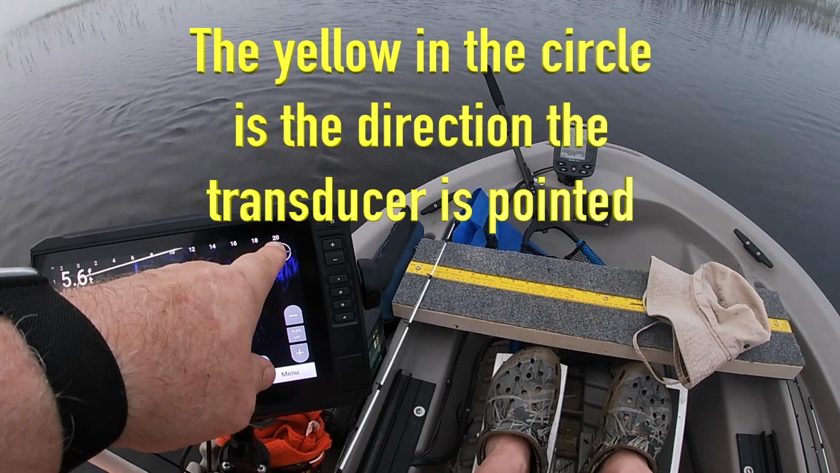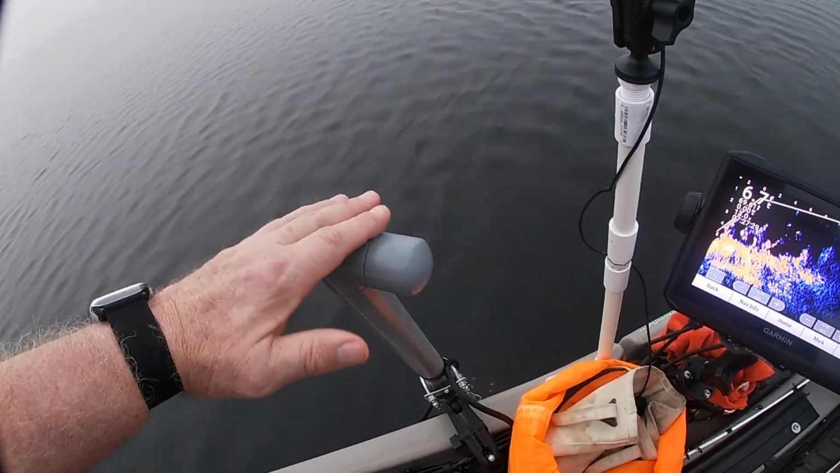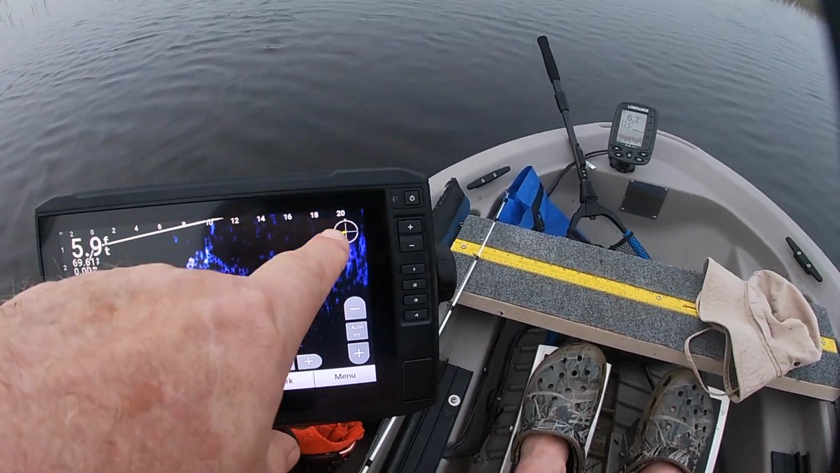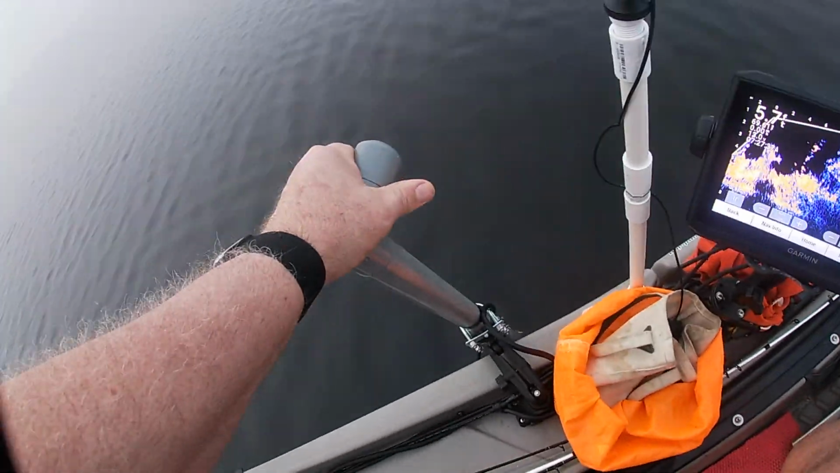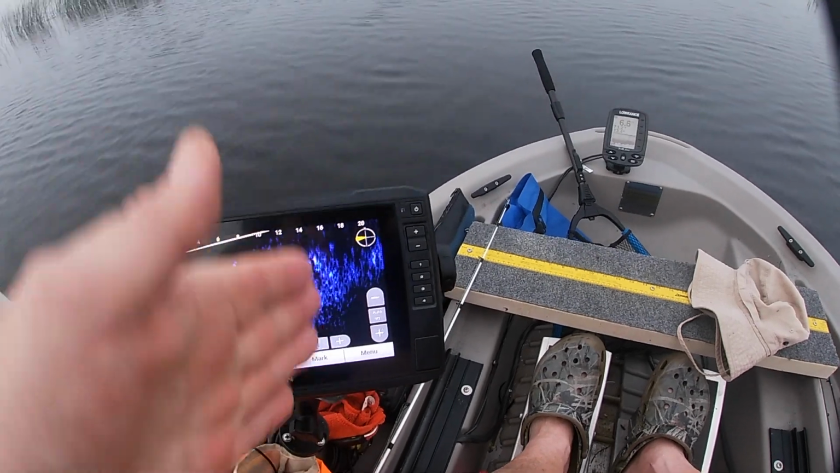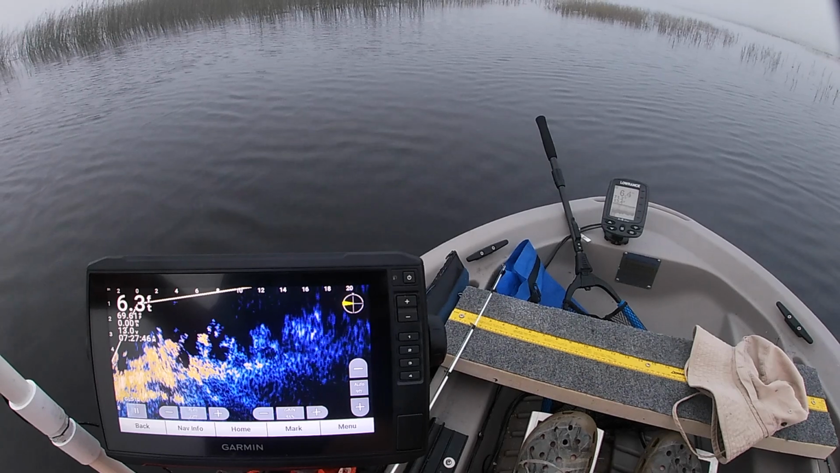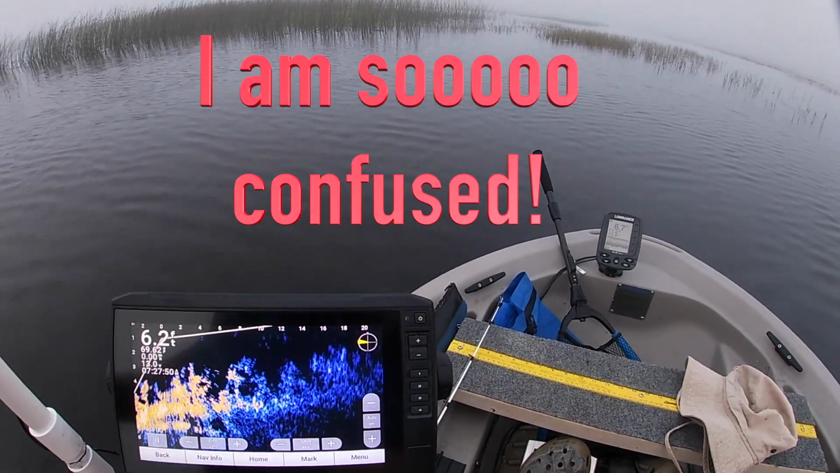As much as this orientation is handy, this gives me better feedback of where this is pointed, because you have to interpret this. If I'm pointed north, then turning this makes sense with that, but right now this shows that I'm pointed west, and I am.